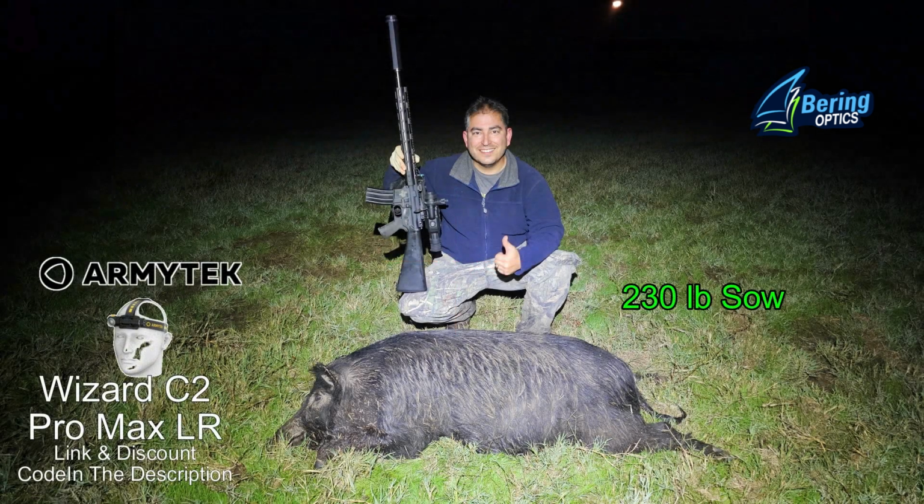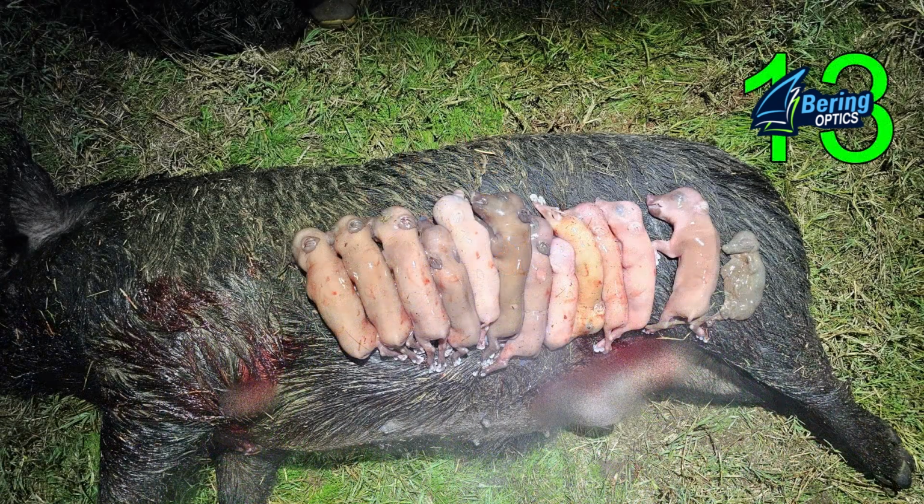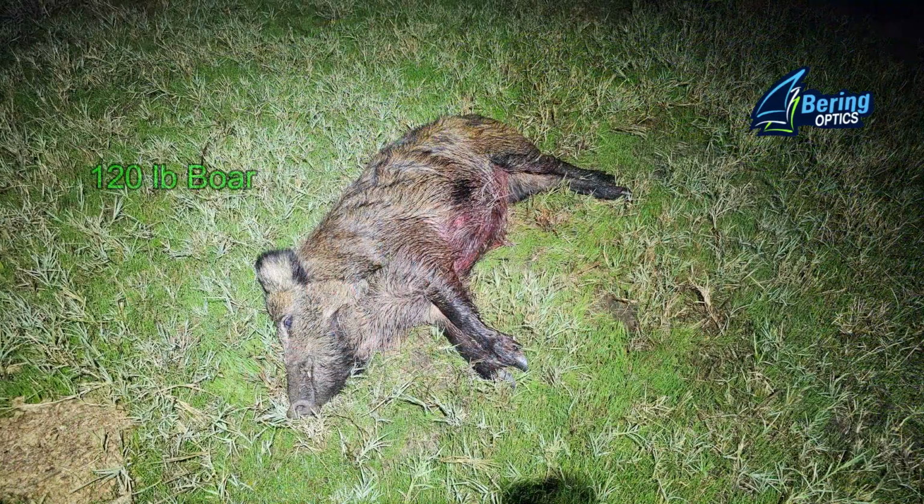Ben came away with this large 230-pound sow, and she was pregnant with a whopping 13 on board, of which number 13 was not viable. And for the last hog of the night, I came away with a little 120-pound boar, and that was it.